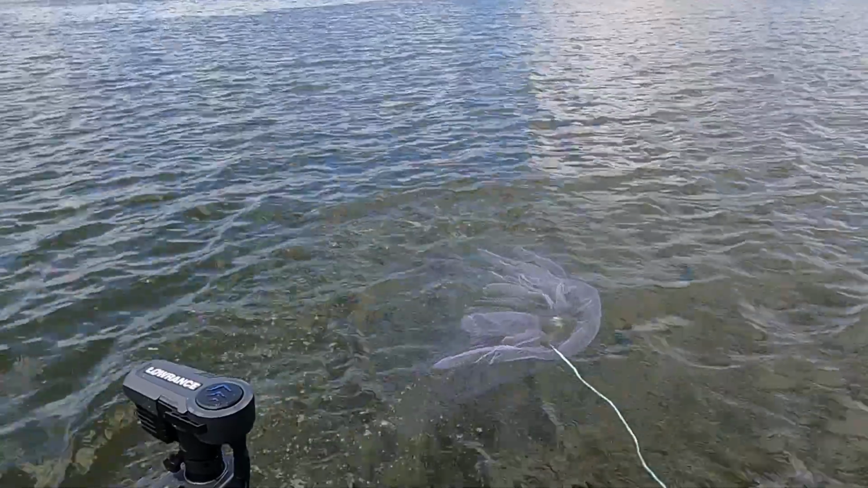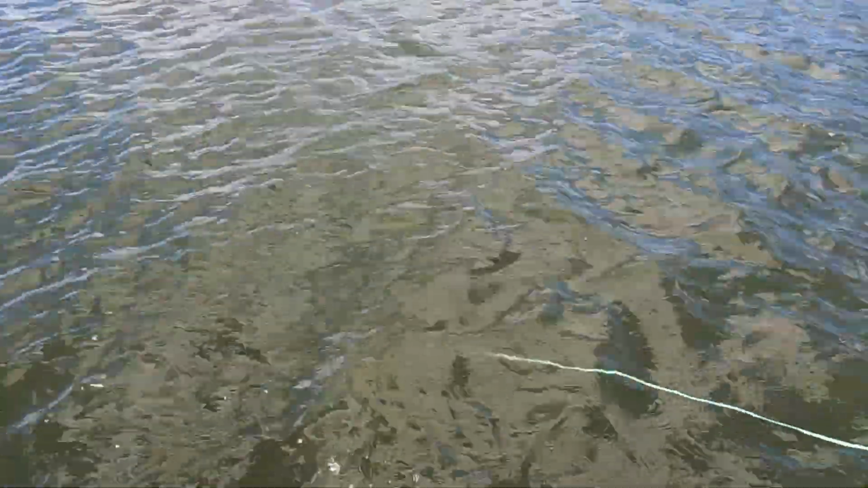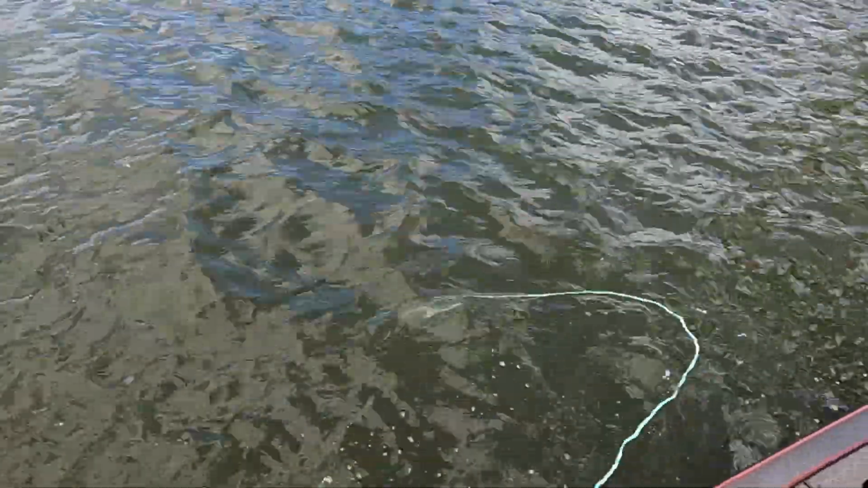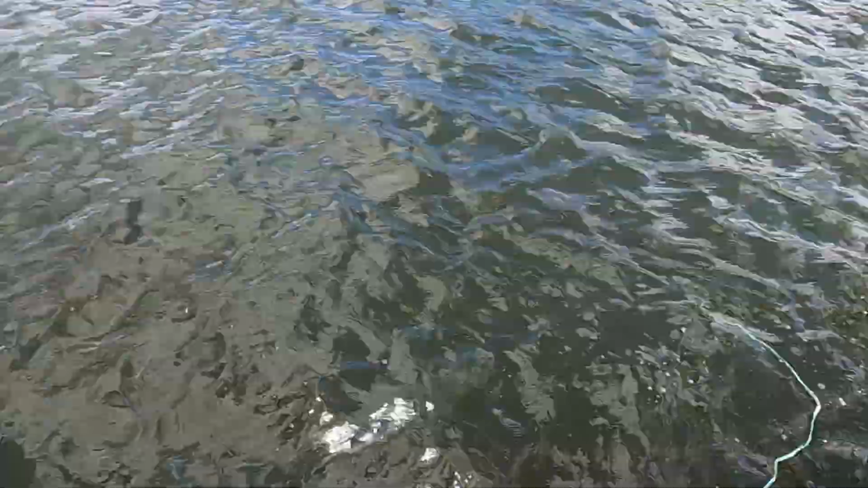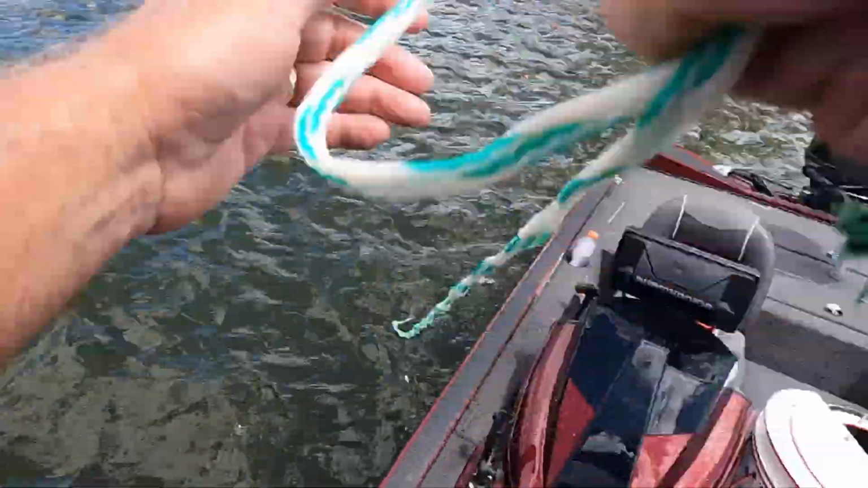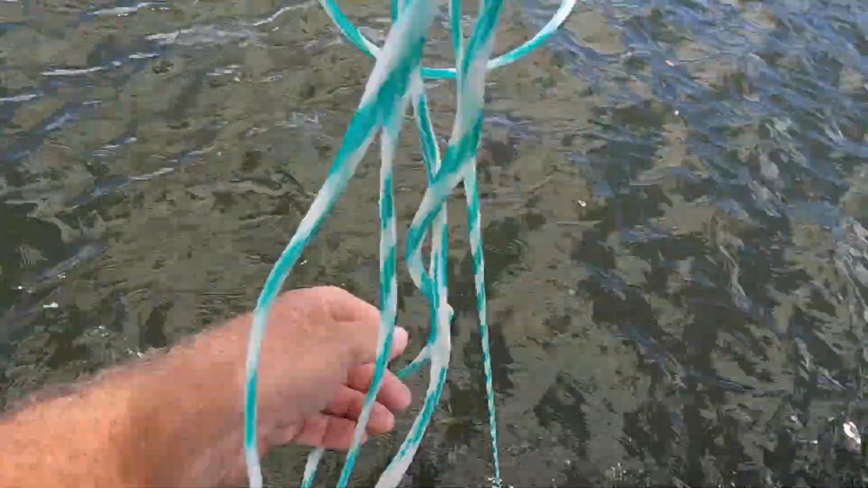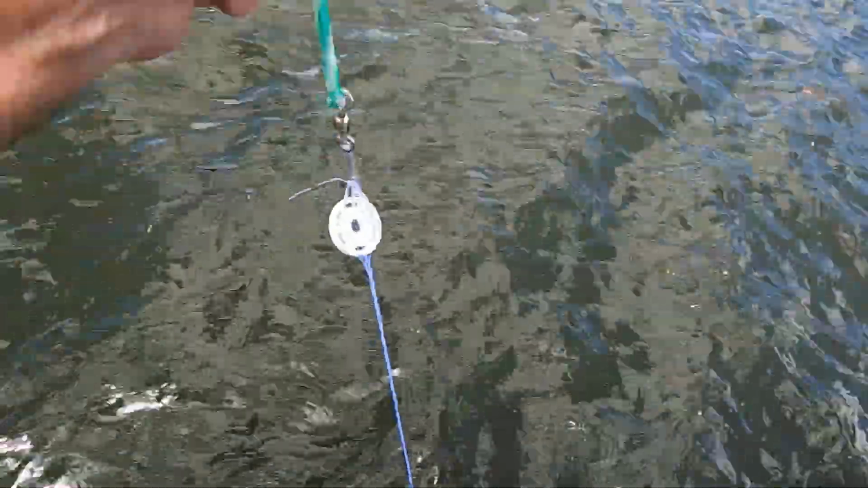There we go. Now, let's just let her go down. Just see if we can't hoist this up some. I mean, it's 10, 11 foot deep right here, so it's pretty stinking deep to catch bait. Pretty deep. So anyway, let's see what we got. Well, it'd be nice if we haul us up a big bucket load of them. We'll be able to go fishing.